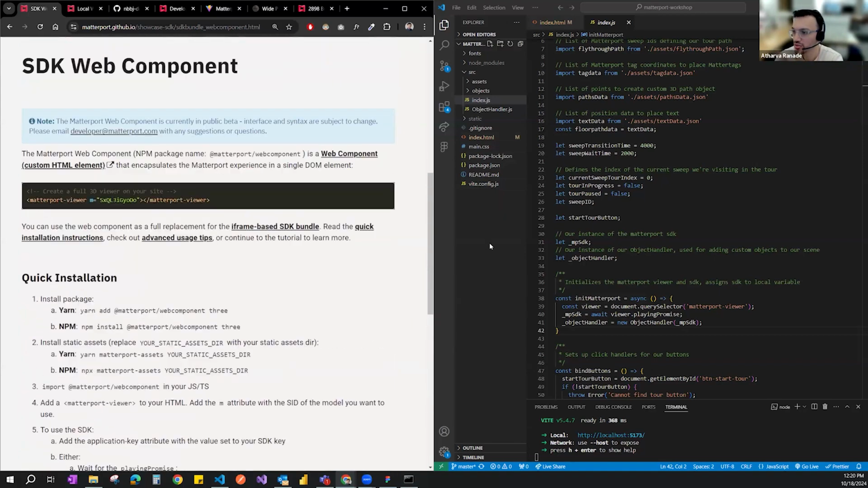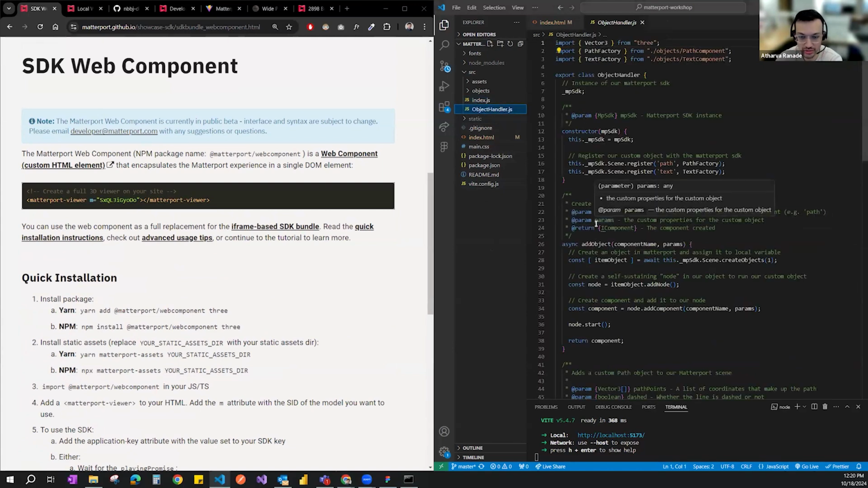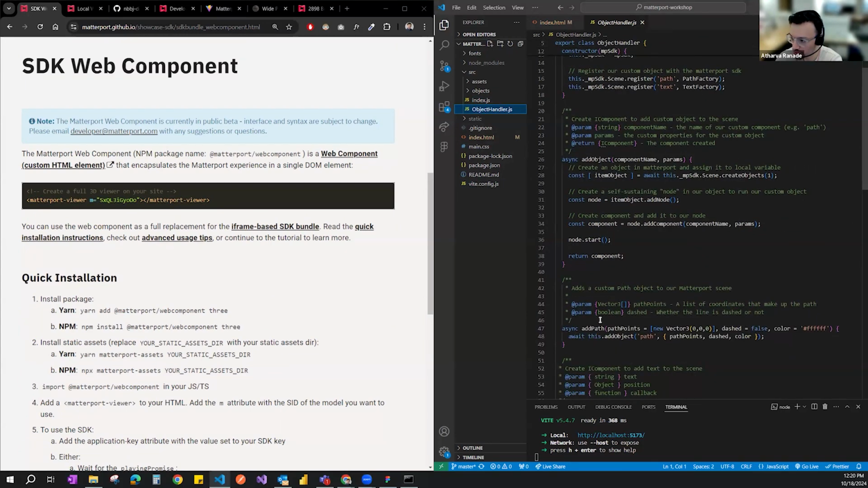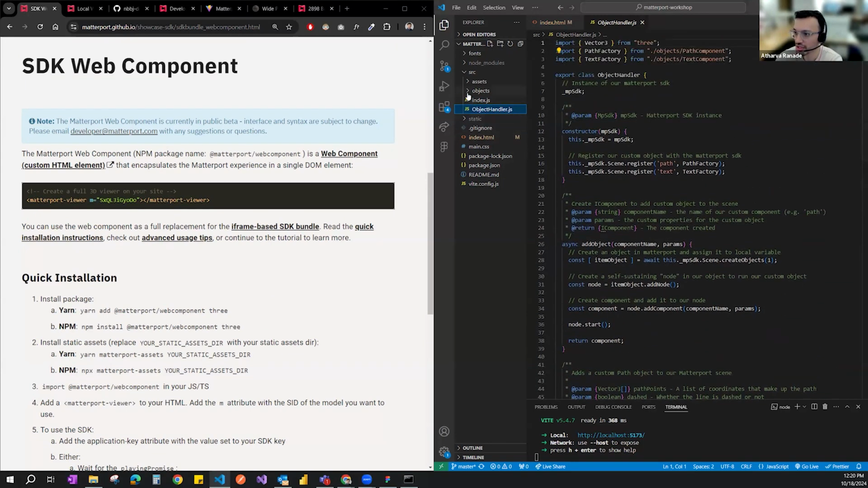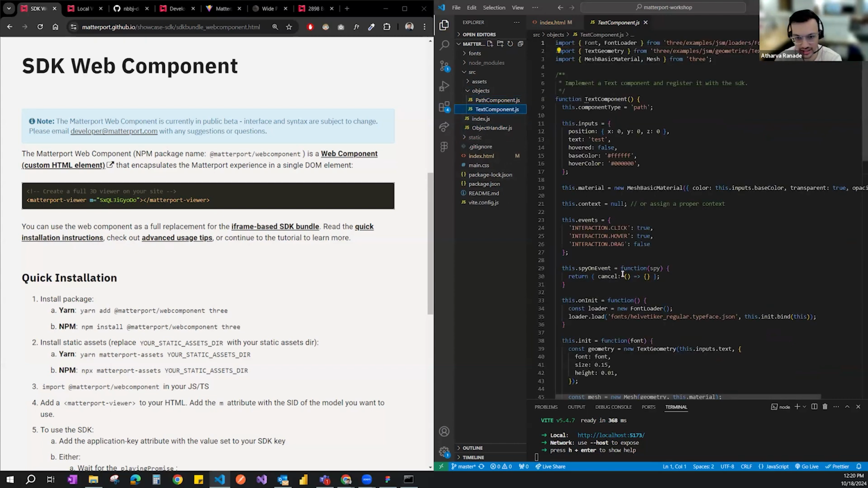Okay. The way the project is set up is that we have the index.js, which is the file that keeps all the logic. We have object handler, which is the root of 3D objects. I'll get to that in a bit, but here's where we set up the root for the 3D objects. In the objects directory, there's the path component, which is creating the paths that we see on the floor. There's the text component, which creates the text that we see around the space.